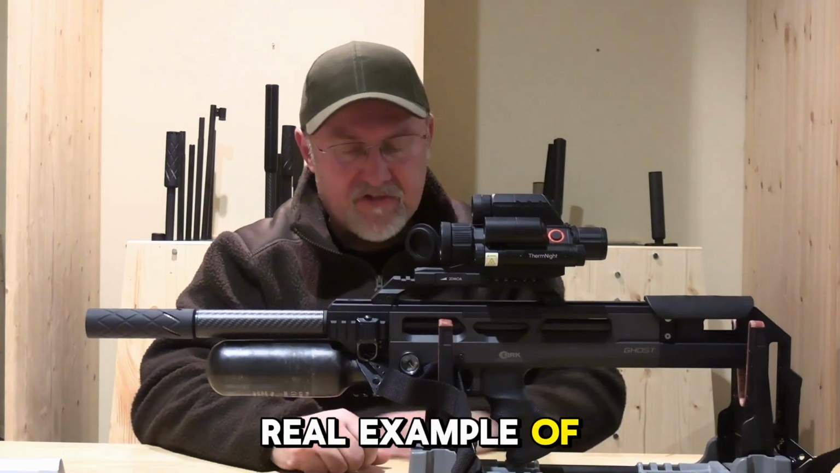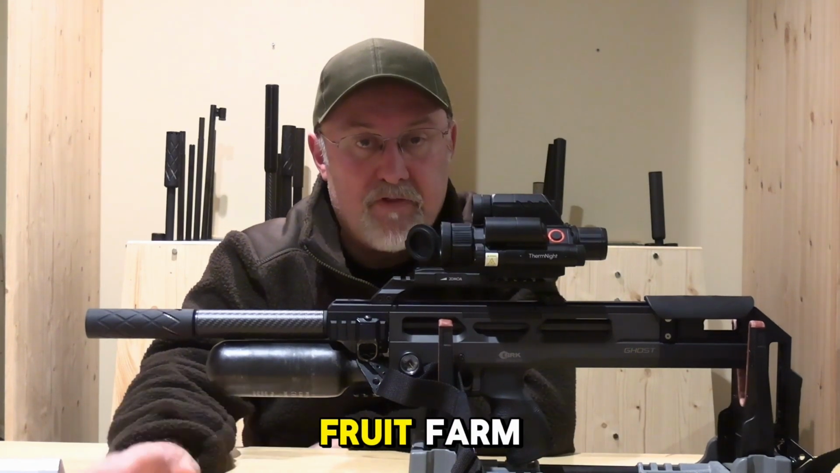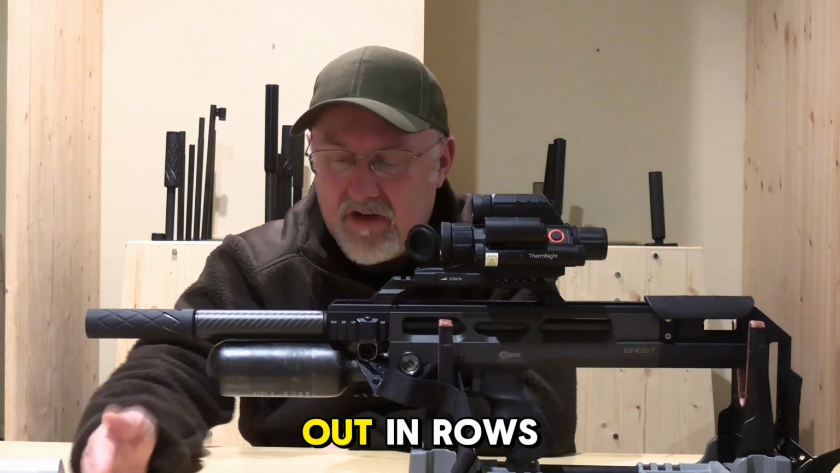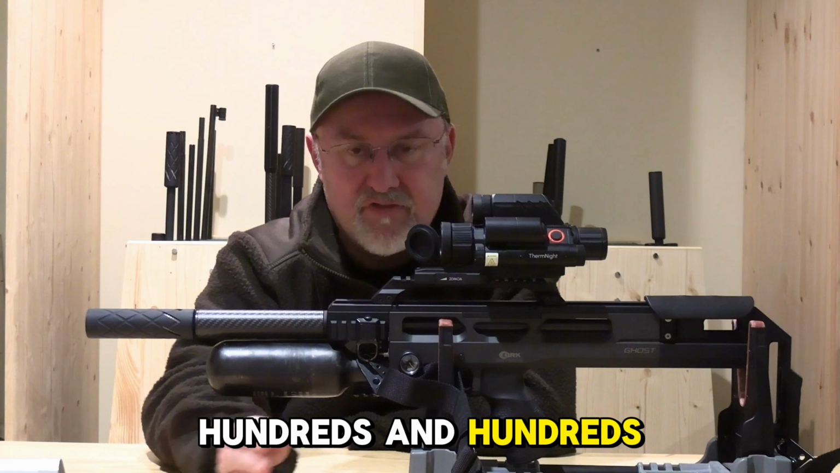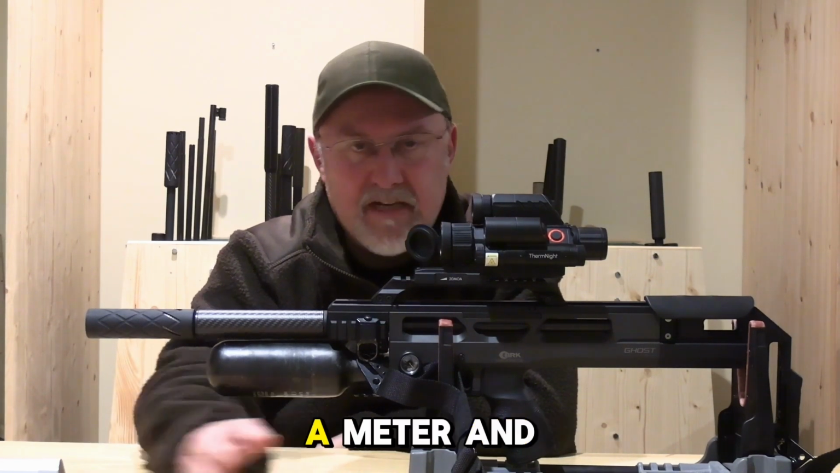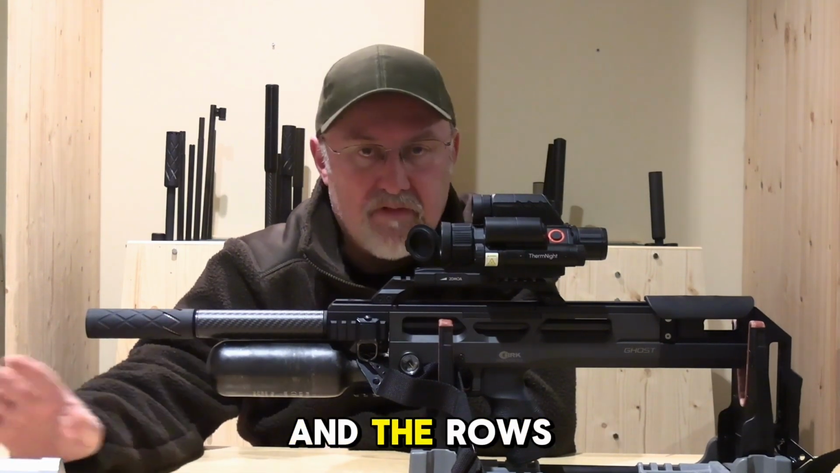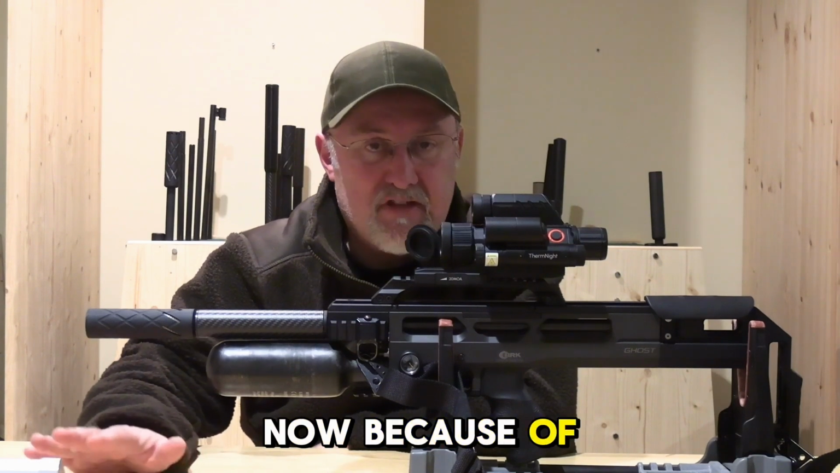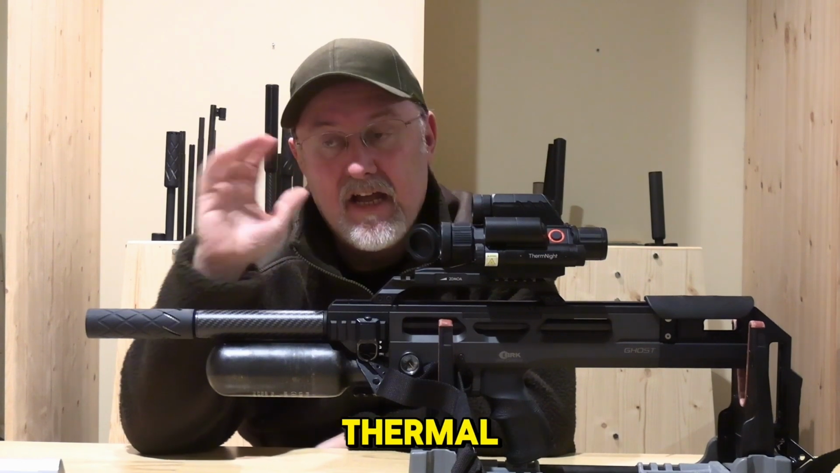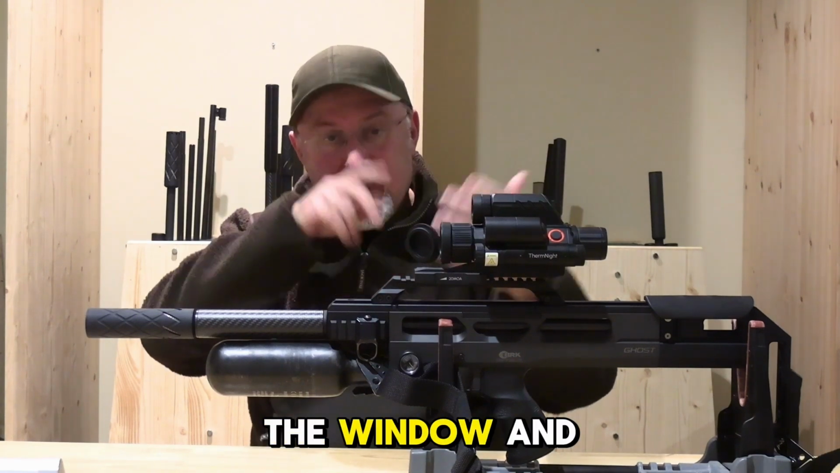So let me give you a real example of how I use this an awful lot. I shoot rabbits on a fruit farm. It's about 400 acres, and the strawberry and raspberry plants are all laid out in rows, and there's just hundreds and hundreds of these rows of plants, about 70, 80, 90 meters long, and they're about 1.5 meters wide. And the rabbits get in between the strawberry plants up these rows, and the rows are all covered in polytunnels. Now, because of the size of the farm, I tend to drive around looking out the side window with my handheld thermal, and then when I spot a rabbit, I obviously put the thermal down, pick up my rifle, aim out through the window, and take the shot.